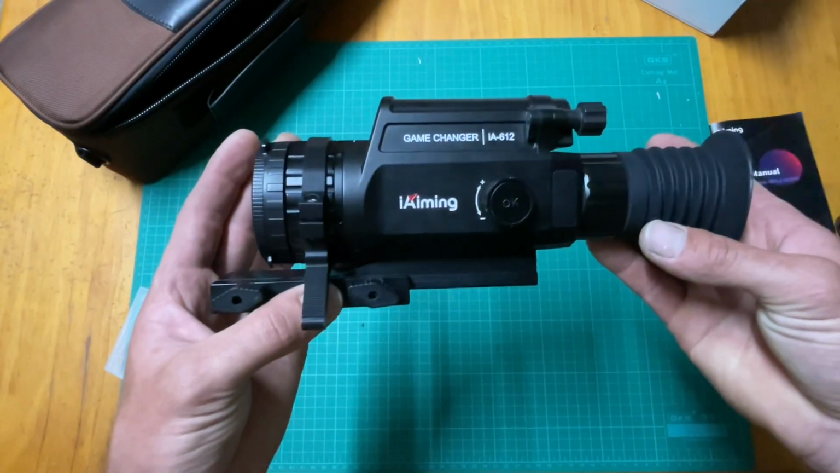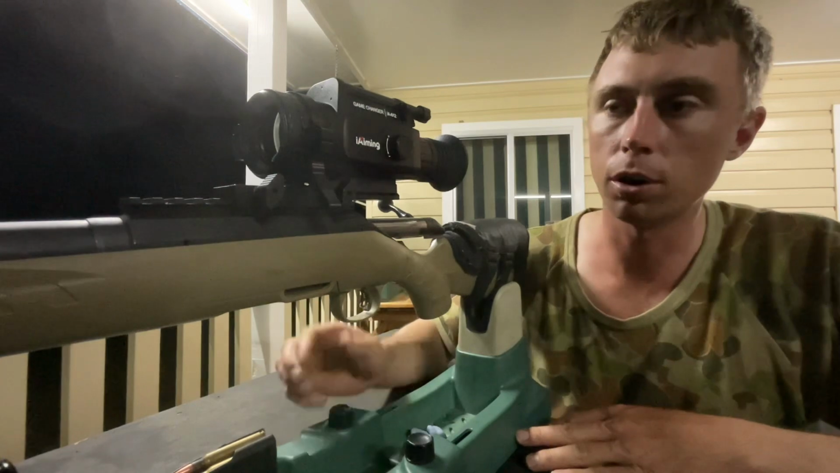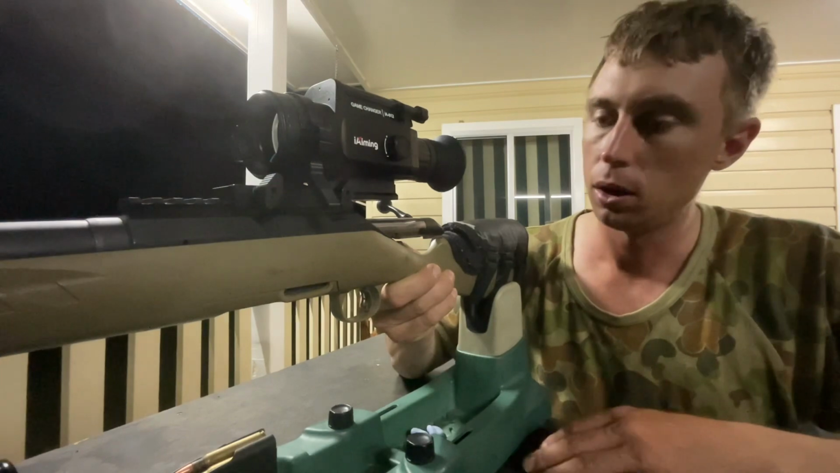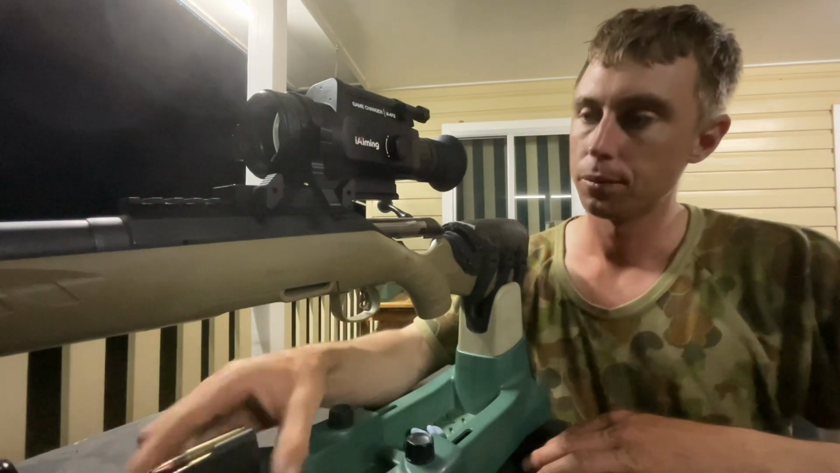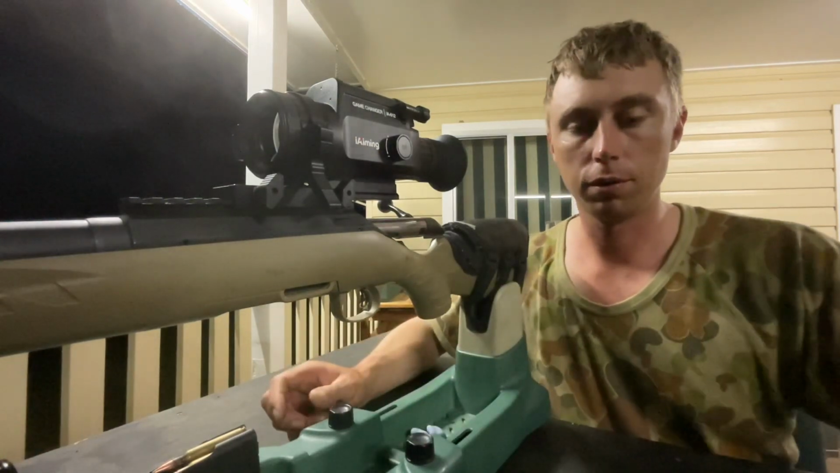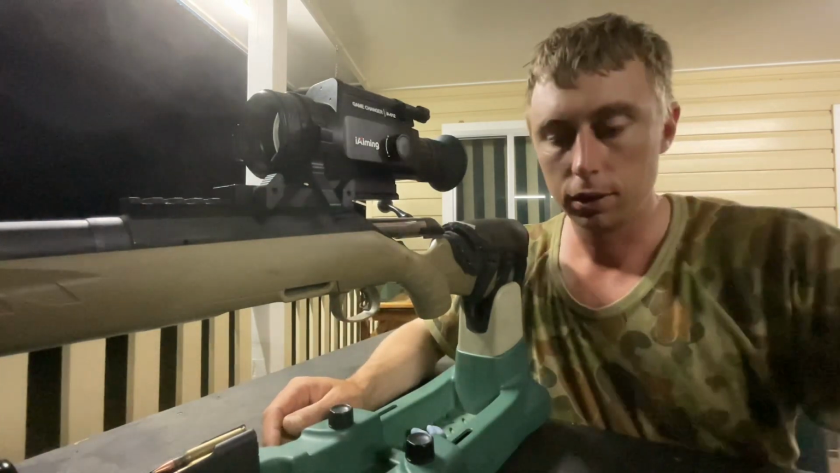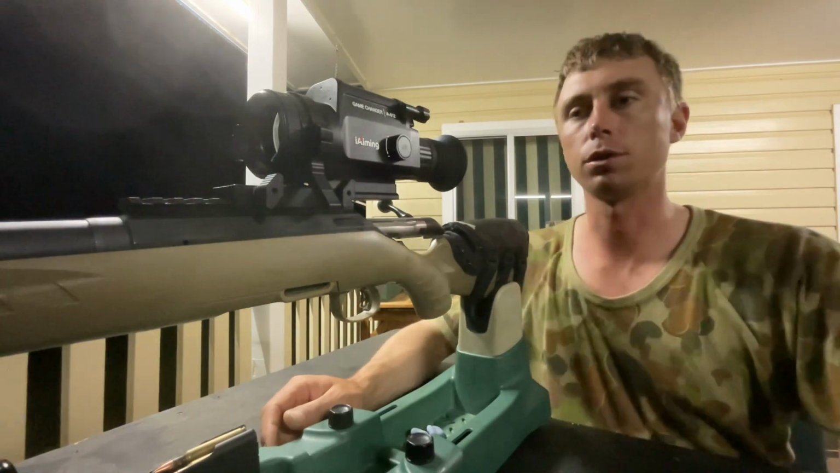Okay, that's mounted on the rifle, and I'll see you outside. Okay, I've got my iAiming scope mounted onto my Ruger American 223 ranch rifle. I'm using 55 grain soft point reloads. I've got the Wi-Fi from the scope connected to the app on my phone, so I'll do some live videoing on that. Okay, let's go and have a look inside and see what it does. And I'll show you zeroing in the scope to the rifle as well.